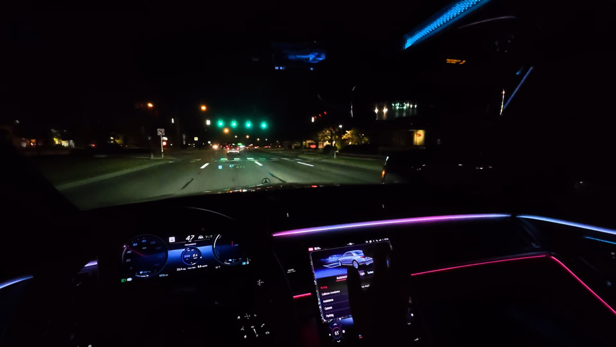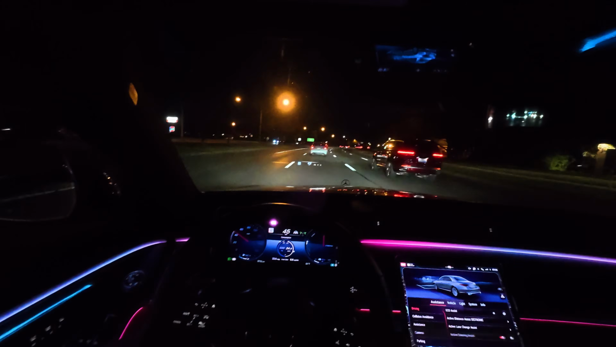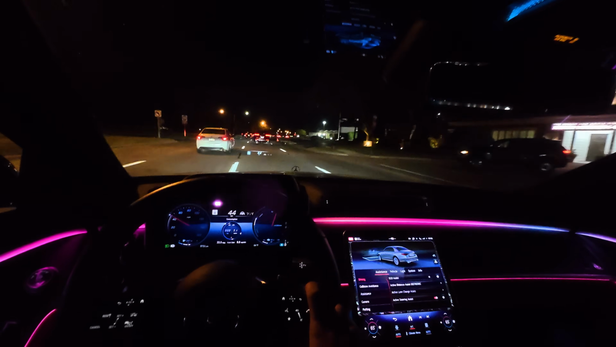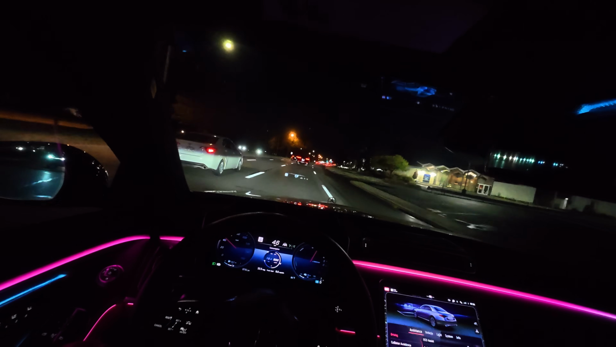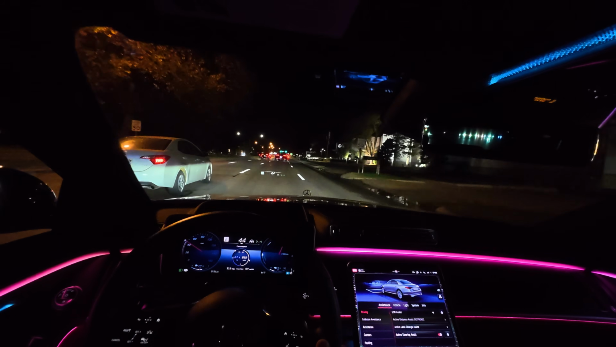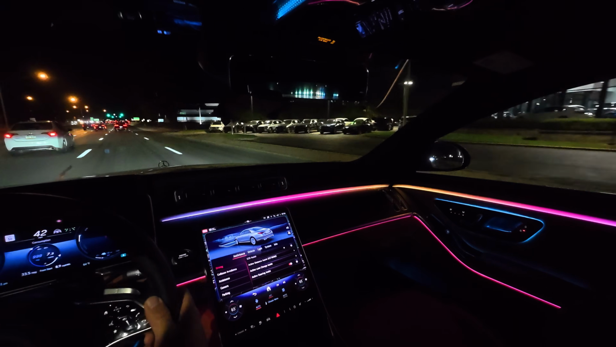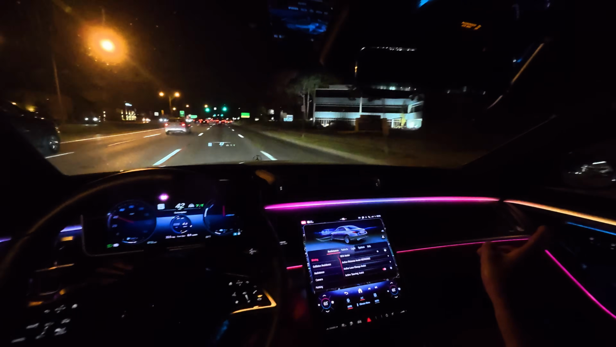The massage seats in an S-Class are fantastic. Heated seats are awesome. The armrests are heated. All sorts of surfaces are heated. As you can tell, I really, really like the newest Mercedes S-Class. I personally owned an Audi A8L. Love that thing. I've always wanted to try an S-Class, and honestly, this generation might be the one that we go for at some point. But there it is, a nighttime POV drive in the Mercedes S580e, mainly to show off the interior ambient lighting, because that is cool. I like it.